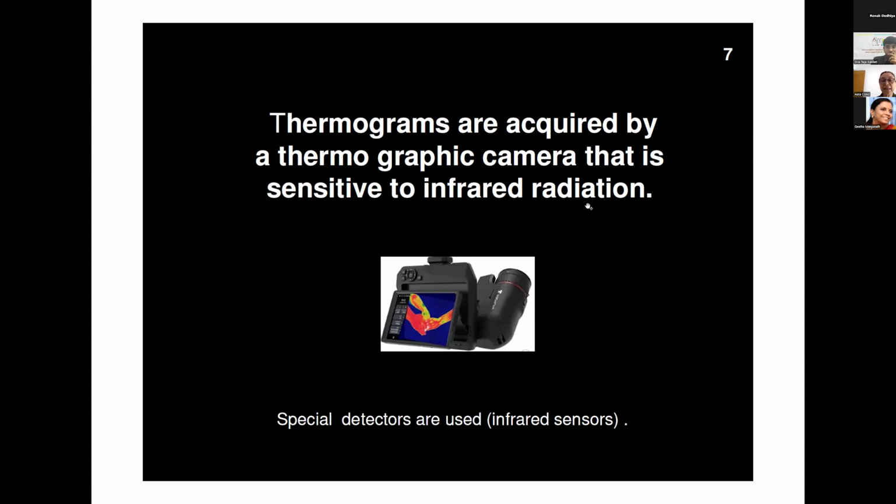So each type of imaging has a special way to do its acquisitions. I think all of them, except infrared, put something into the body that is under examination. Infrared does nothing to the body.